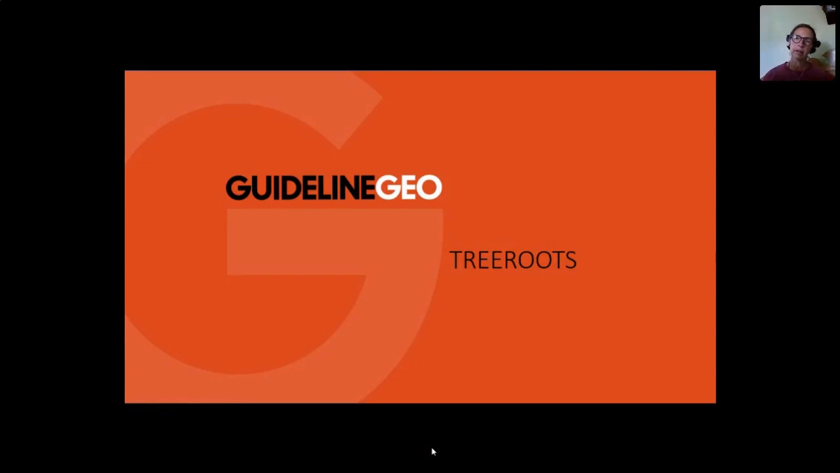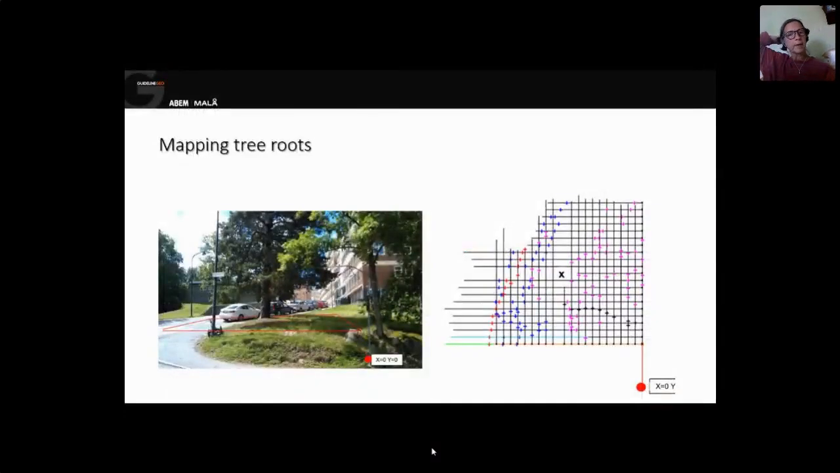But GPR can be used to map features in nature as well, and not just man-made objects. So tree roots can be detected by ground-penetrating radar. We have this huge pine in Stockholm. I think it's like 300-400 years old. And as it's situated in central Stockholm, it's really expensive land and they want to preserve it in any way.